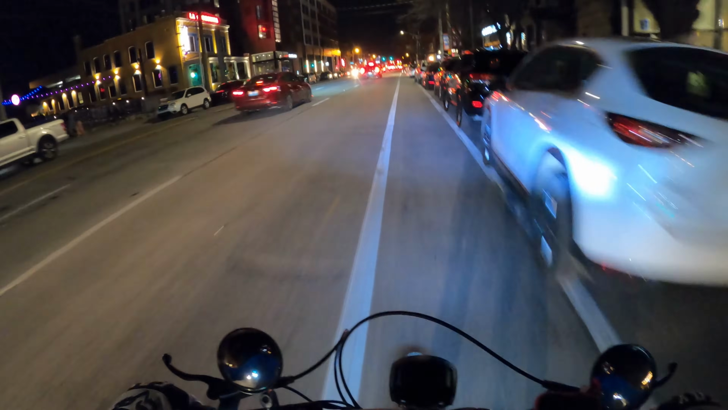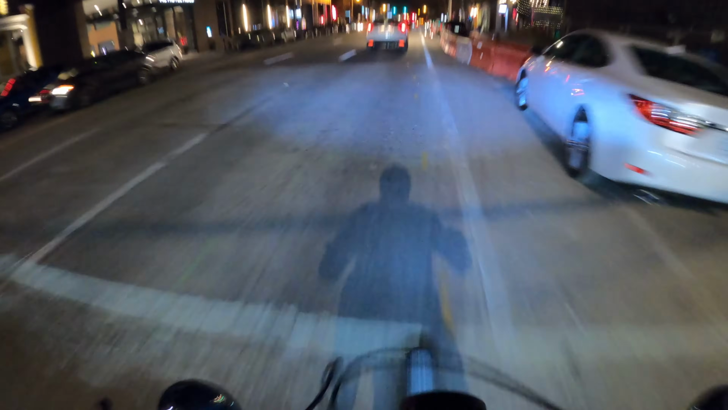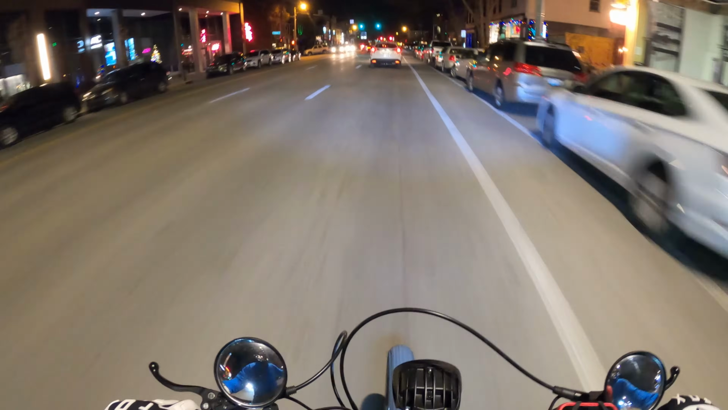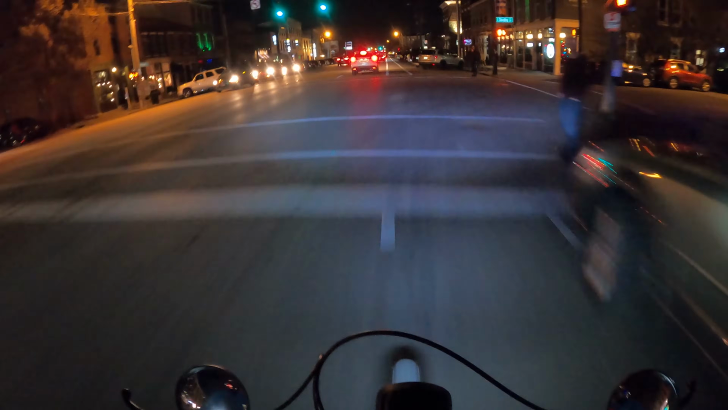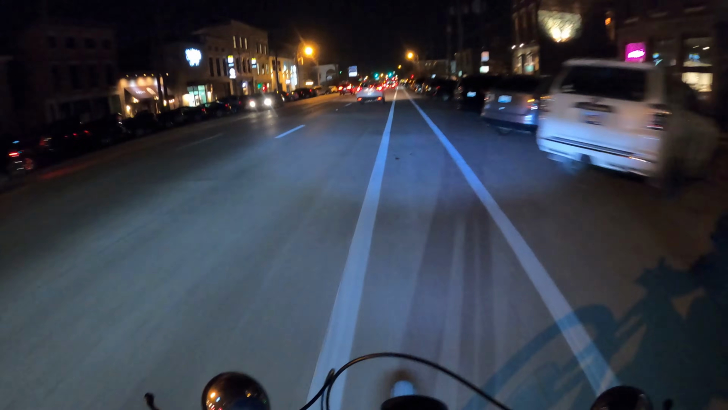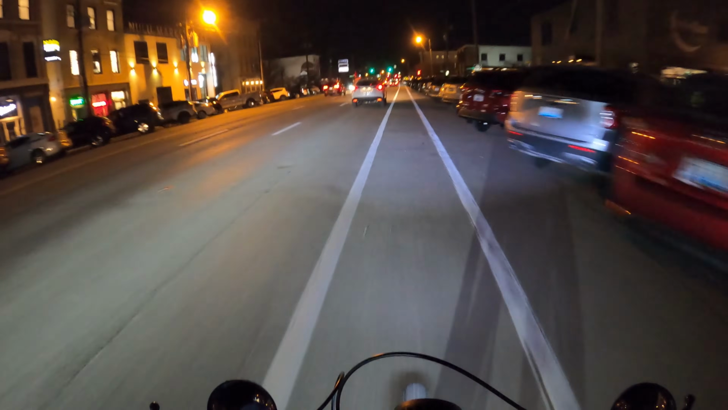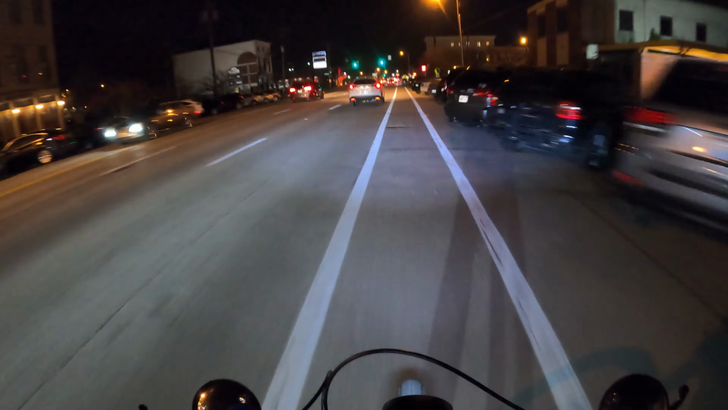And again, people park over the lines pretty frequently, at times enough that you really can't stay in the bike lane. And then there's construction going on that makes you have to jump out of it as well. And too, with people parking like this, you always have to be on the lookout for someone who's backing out of their parking spot or opening a trunk or hatch or something.